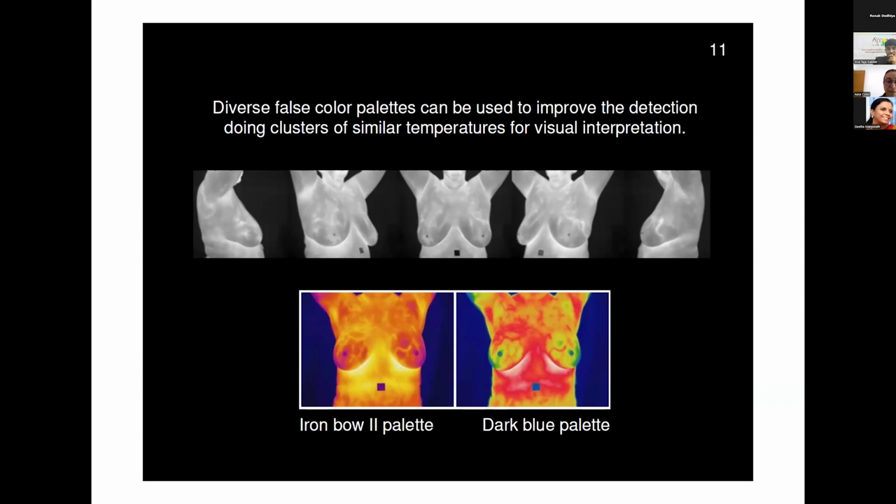But you also can decide to put in different shades of colors for better interpretation. For instance, in the lower part of this image, in the second palette, that is the dark blue palette, you can more easily see something inside because the green shade looks more different from the yellow shade in the neighborhood. So it helps you to see some aggregation of temperature.